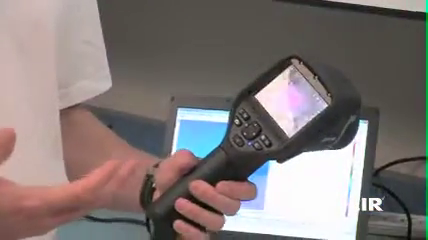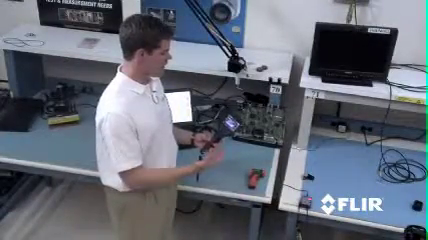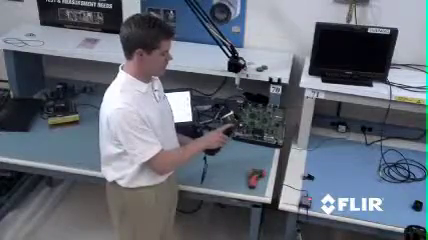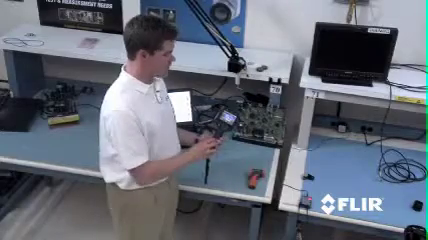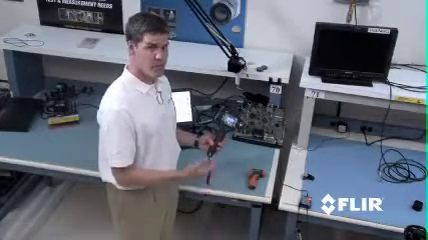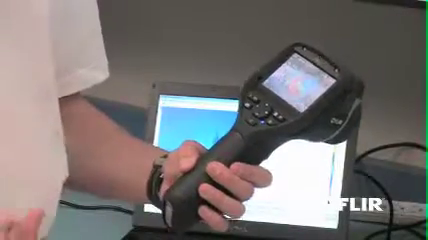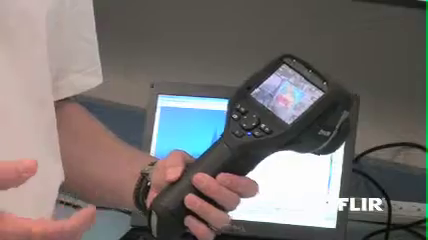Now that we've captured the image, if we want to download it for further analysis or to share with other people, we can plug in a USB cable, remove the SD card and plug that into our PC or laptop, or send it wirelessly to an iPad or an iPhone with the FLIR Viewer app for further analysis or to share with other people. Makes it really handy and very easy to quickly share data or continue to do further analysis.